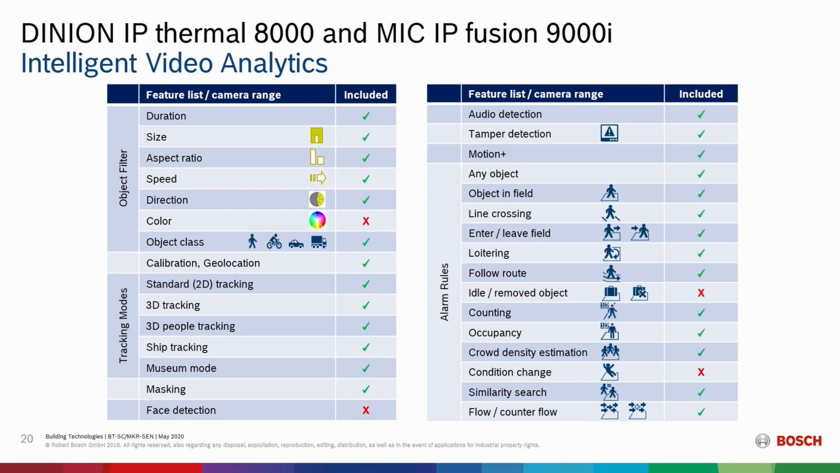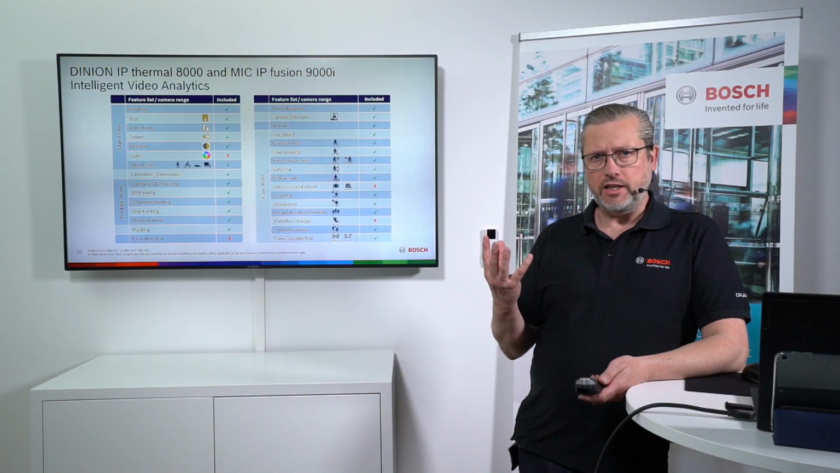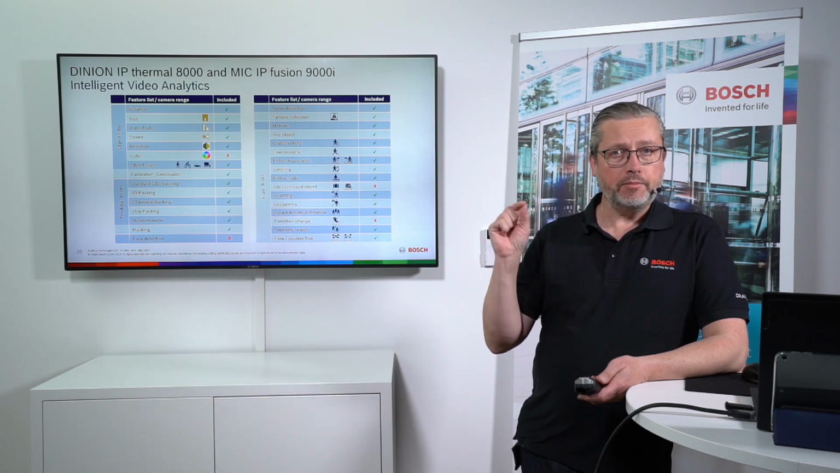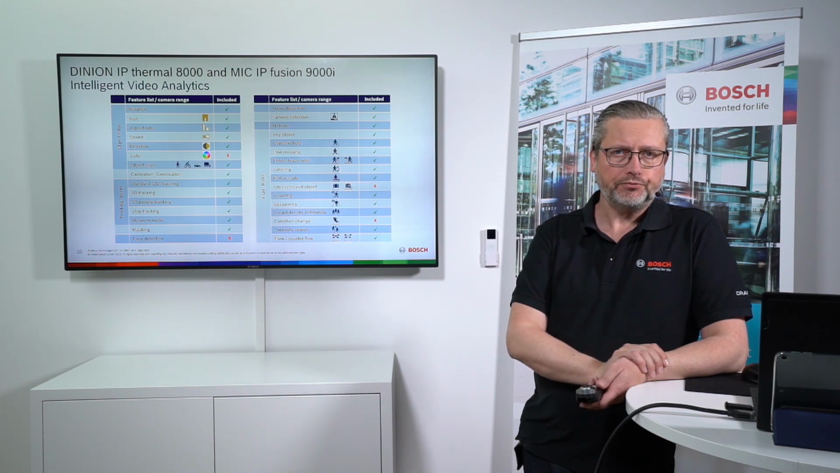We don't do idle and removed objects, and we don't do condition change. These are the things that differ between a thermal camera and a normal optical camera. Otherwise, we're doing everything in the same way. So all the tasks you have seen, all the way you create them and set them up, except for these small differences, are available for the thermal cameras.